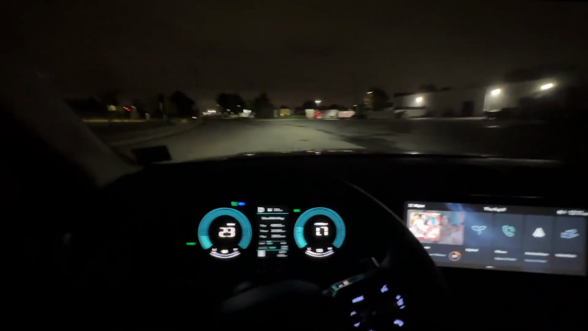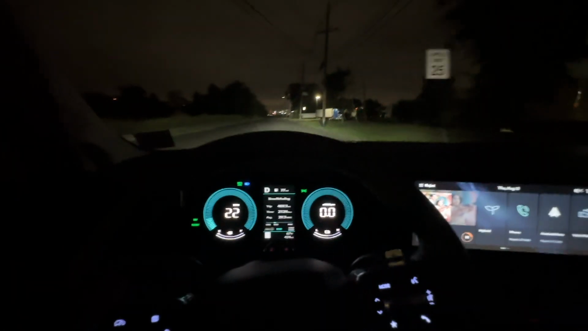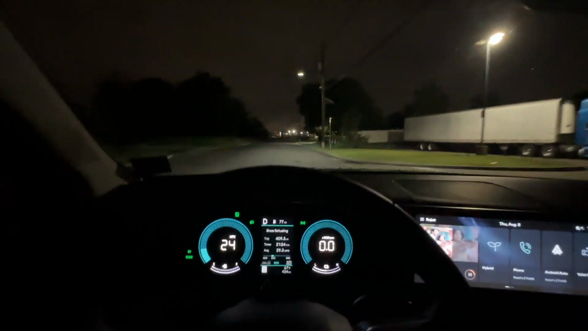Again, this is a fairly dark road. Now the car switched to high beam. As you can see on this blue sign on the dashboard, that means it's switched to high beam, and it's pretty good visibility. It switched back to low beam because there are some trucks standing.